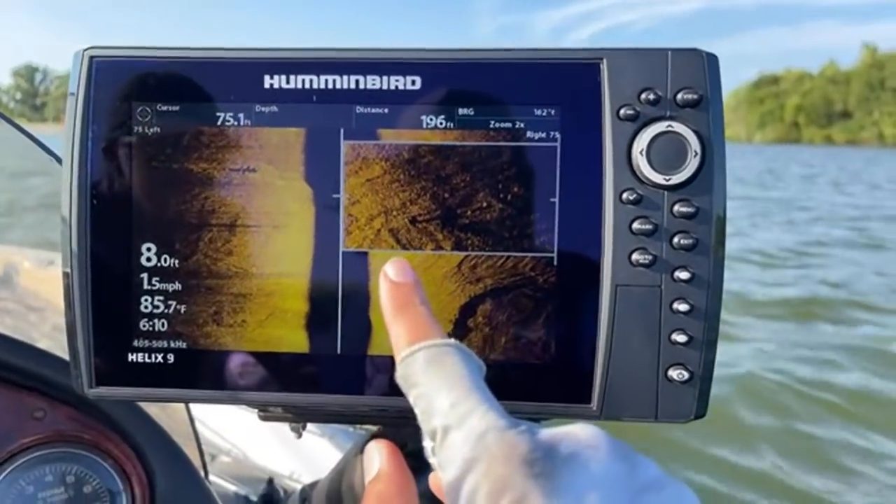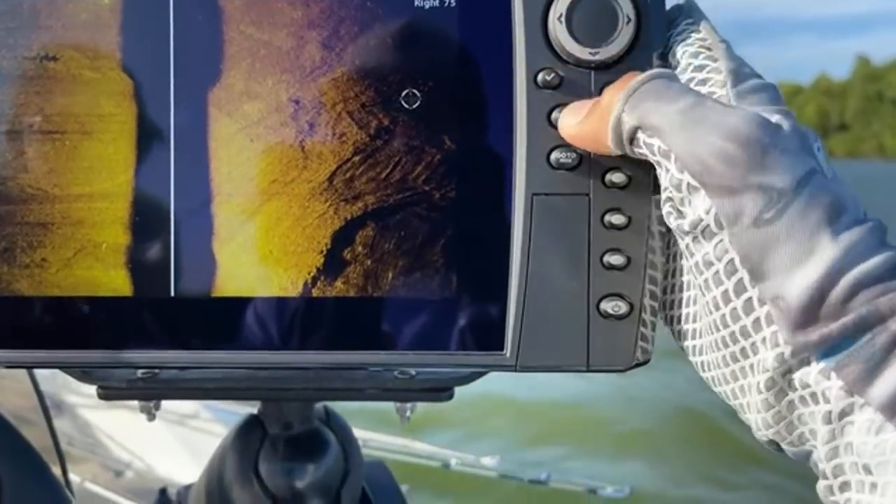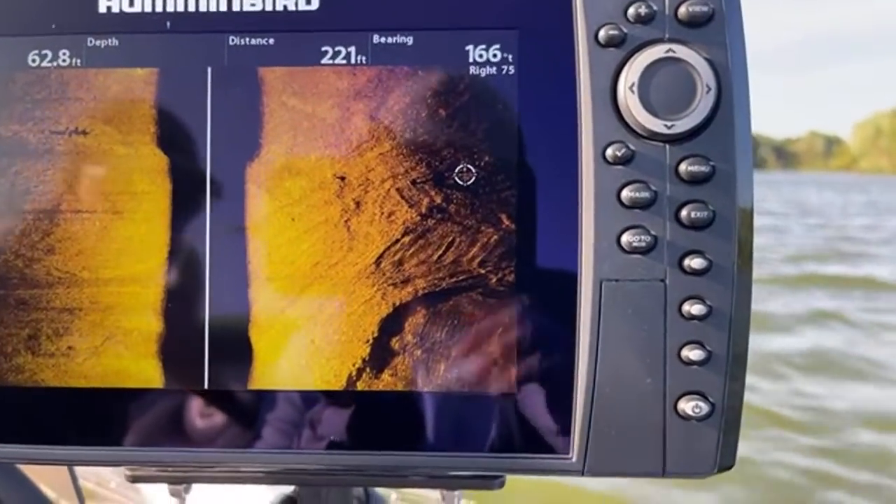Because these fish are super shallow, 8 foot of water, it's gonna be really, really hard for me to graph those with down imaging. So what I'm actually going to do to find these fish is drop a waypoint right here. You can see those fish. Are those bass? It's hard to tell.